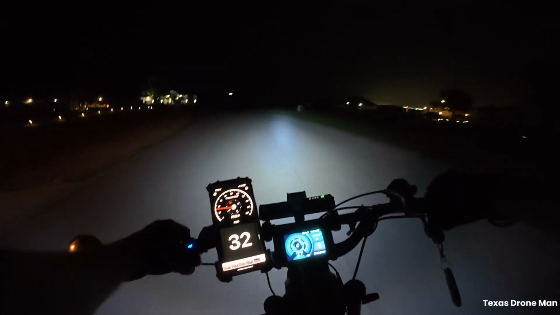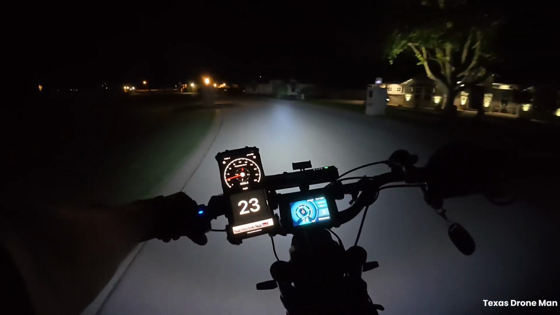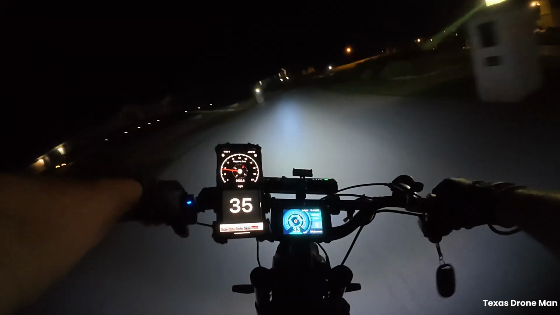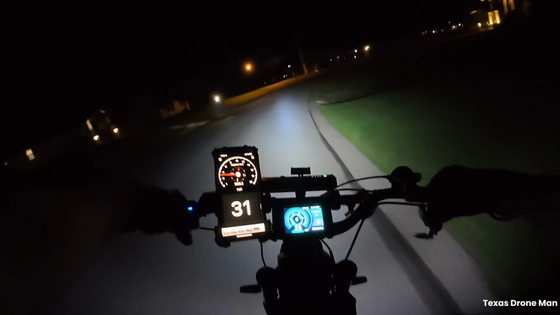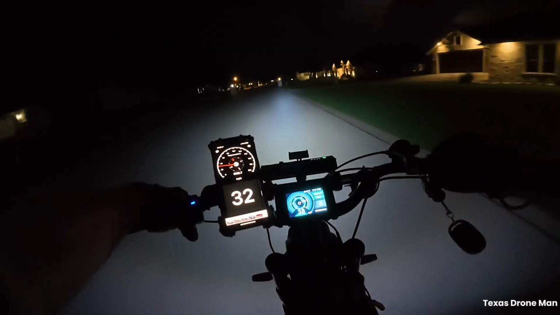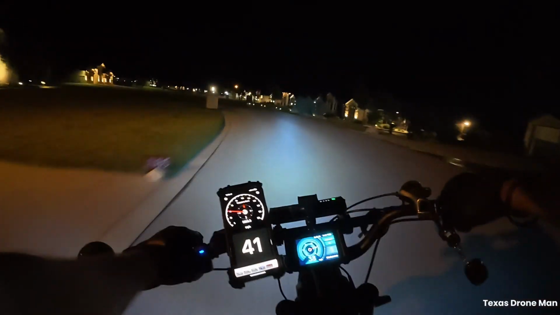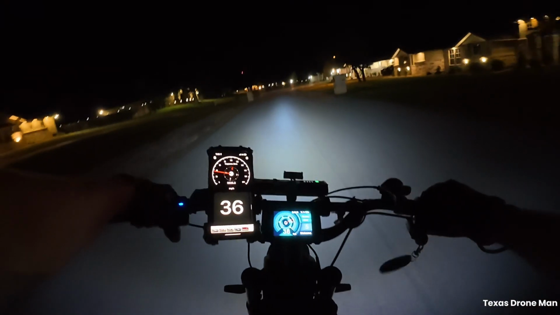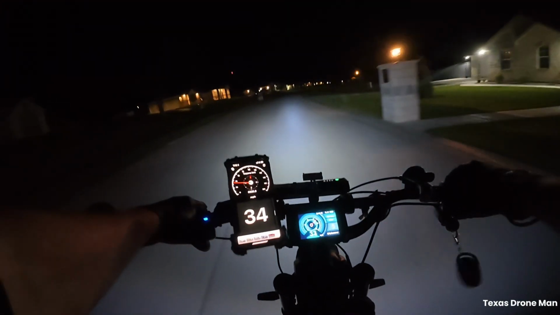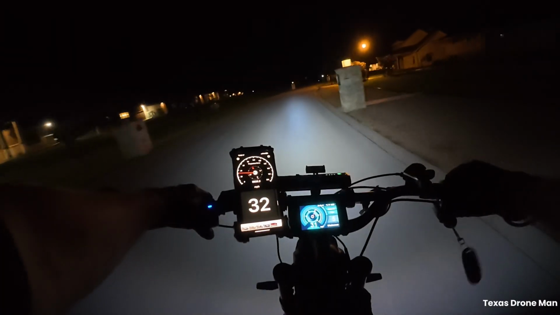I don't know if y'all can see that lightning up there, man, but I think that's a pretty good little lightning show. You don't see no potholes in this road.